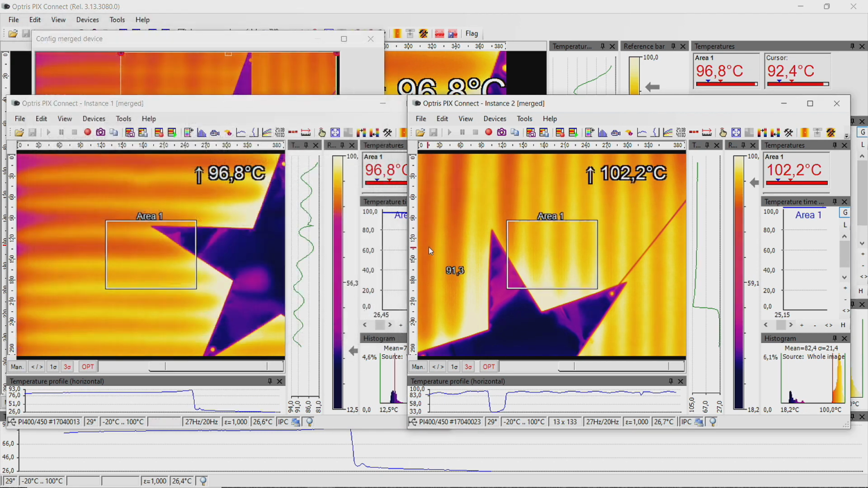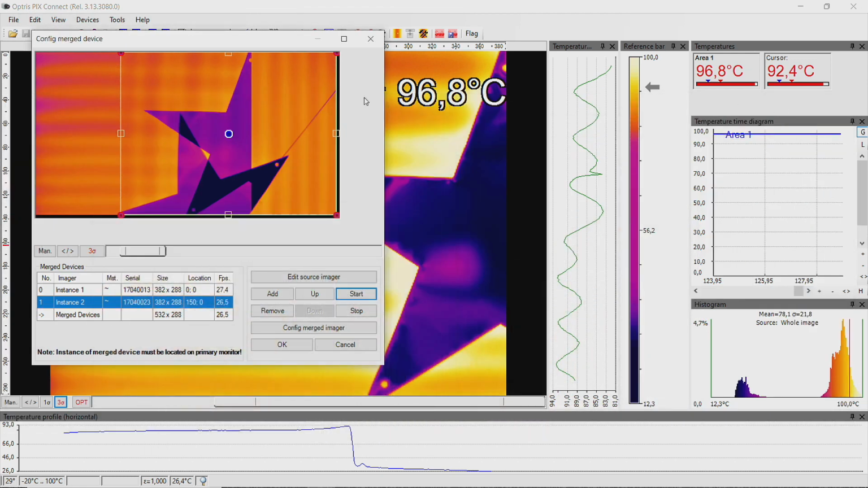Now we adjust the 2 cameras. You can change the position, size and rotation of the different instance windows directly in the Config Merge Device window.